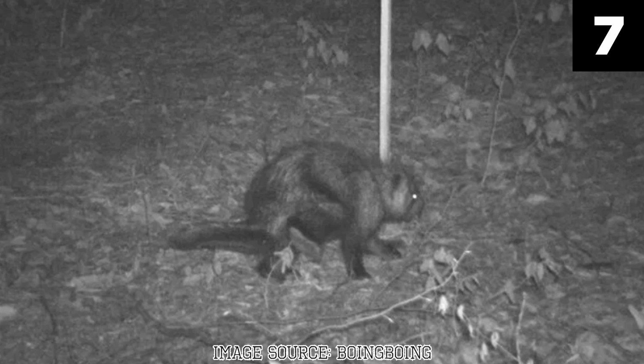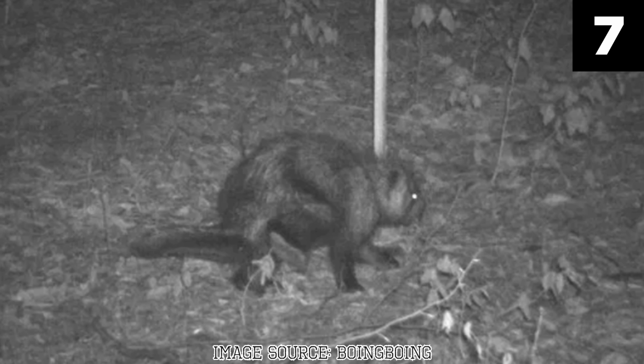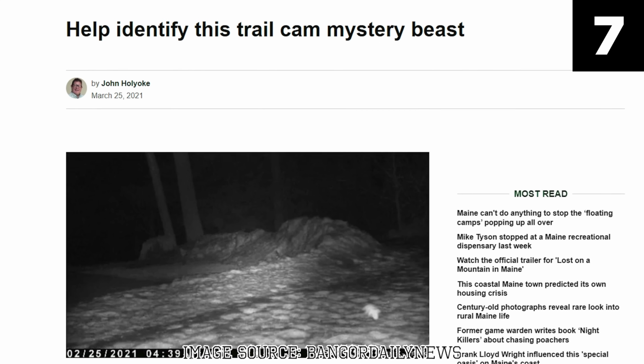Others suggested it might be a spirit or ghost, haunting the remote woods and captured accidentally by the trail cam. In March 2021, the Bangor Daily News published another article, "Help Identify This Trail Cam Mystery Beast," calling on the public to provide insights or potential identifications. The image's eerie quality continued to baffle experts and laypeople alike.